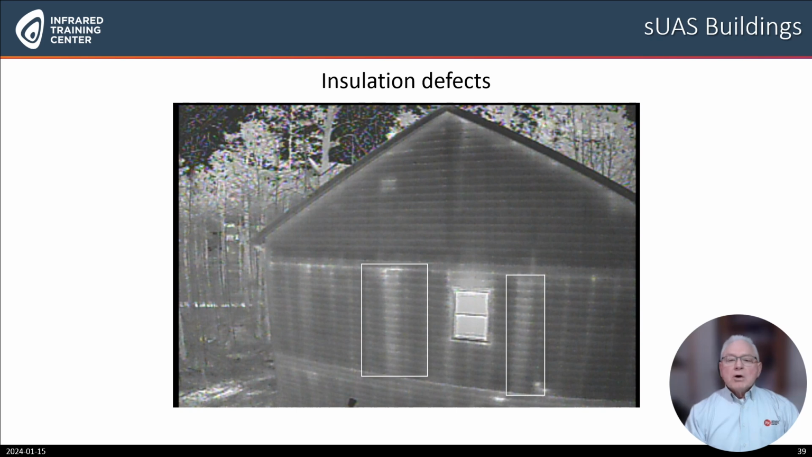The image below is the side of a residential structure. This image was taken with a 640 by 512 sensor with a 13 millimeter lens. The rectangles in this image show areas of insulation defects. It's interesting to point out that the studs are also visible. This is only possible with a sufficient delta T, or difference in temperature, between the indoor temperatures and the exterior temperatures.